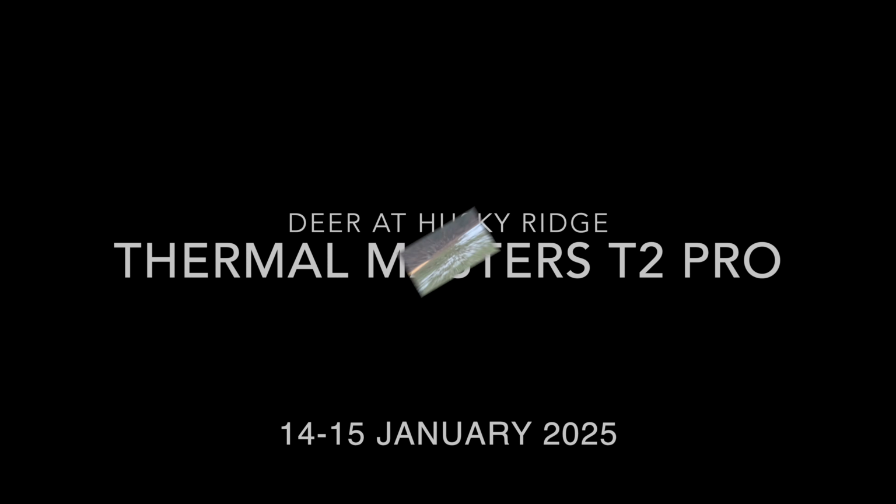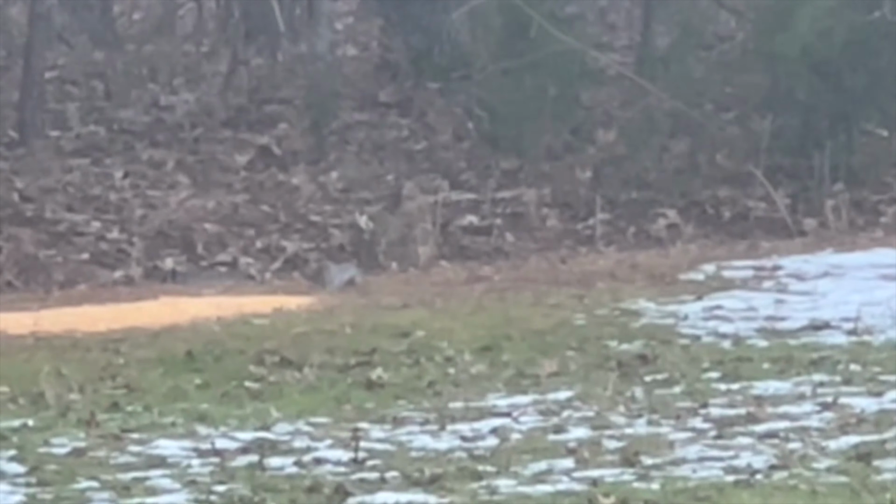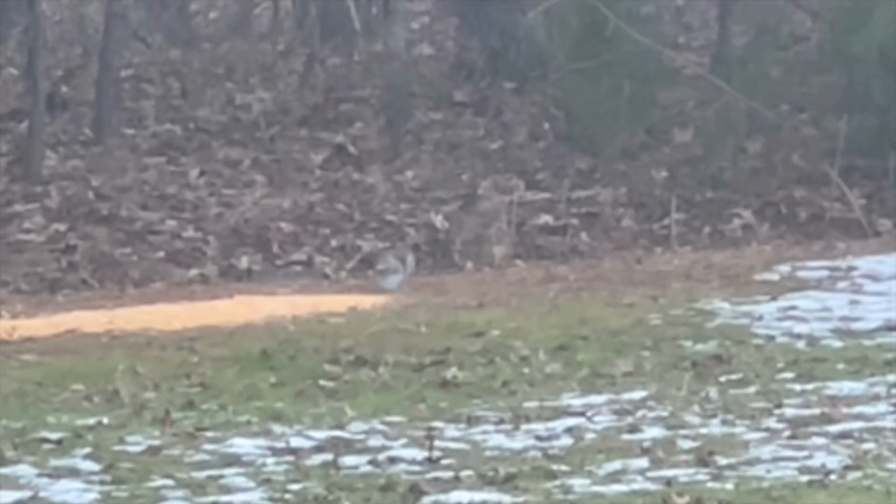This is a video about the Thermal Masters T2 Pro thermal camera that you add to an iPhone or an Android. Here's a video from an iPhone of a squirrel at about 50 yards. And this right here is what that squirrel looks like through the thermal viewer. So obviously it's much easier to see he's there.